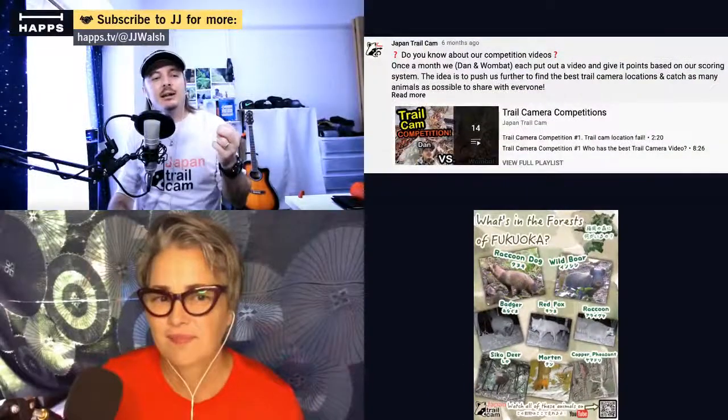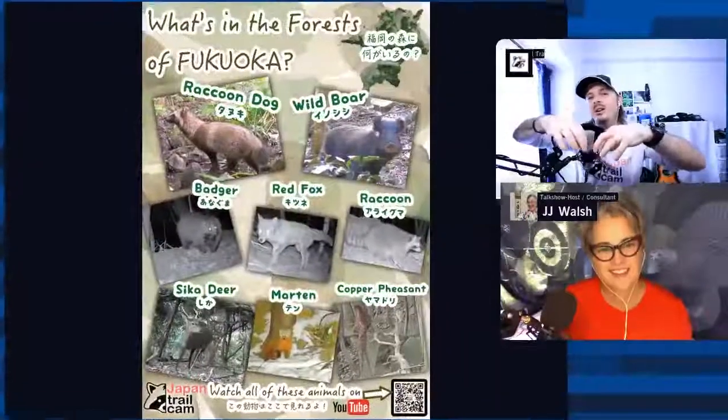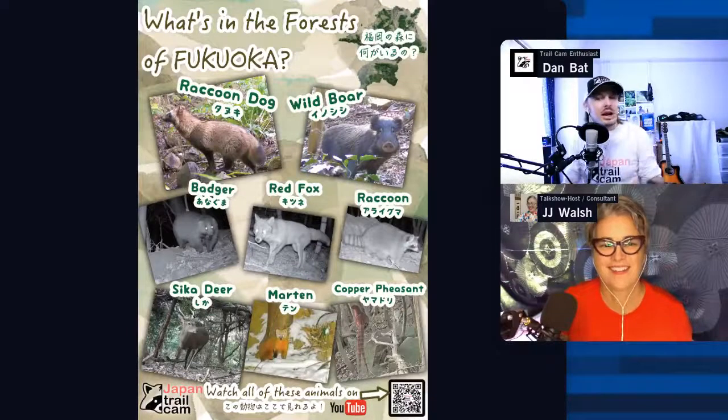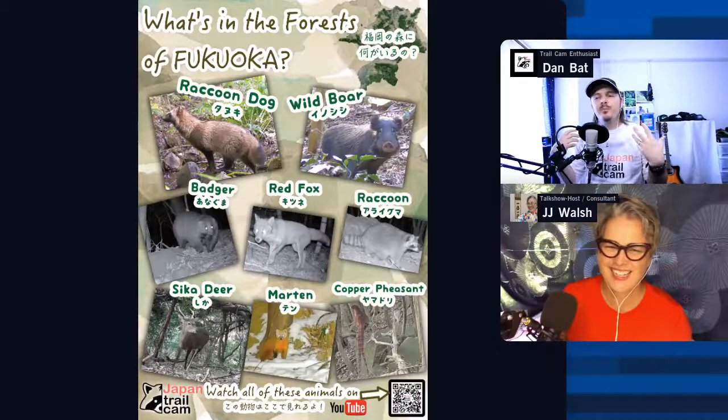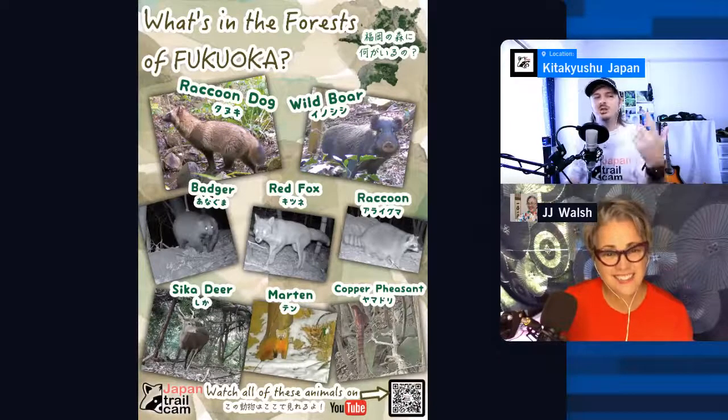You also get a point for multiple species. So if you get a wild boar and a crow or something like that, two different types of wildlife in the same area at the same time in the shot, that will get you a point. We had camera interaction. If the animal comes up to the camera, scratches it, sniffs it, or does something like that, that will get you one point.